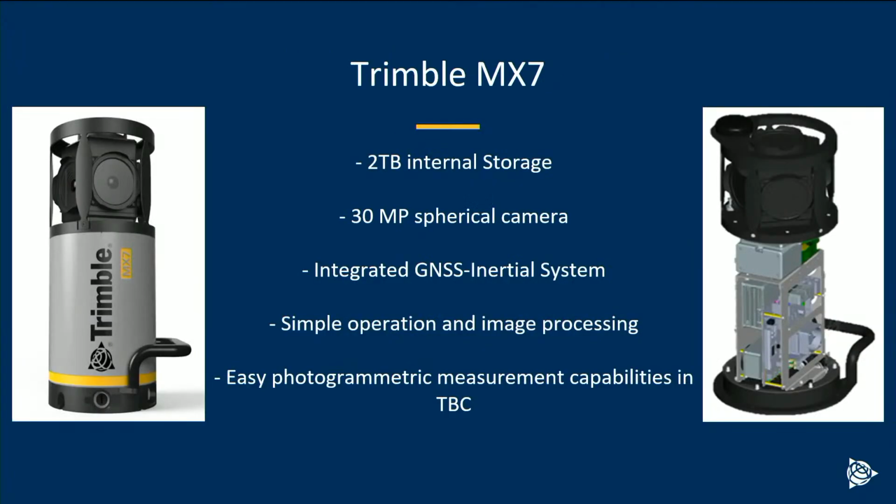But quickly with the MX7, you get 2 terabytes of internal storage. You have that 30 megapixel camera, which is limited for today's applications in a lot of ways, but it does give you a lot of flexibility. It's very simple operation, very easy setup. And you can definitely take your photogrammetric measurements and extract things you need right in Trimble Business Center, so everything's a smooth workflow just to capture what you need.